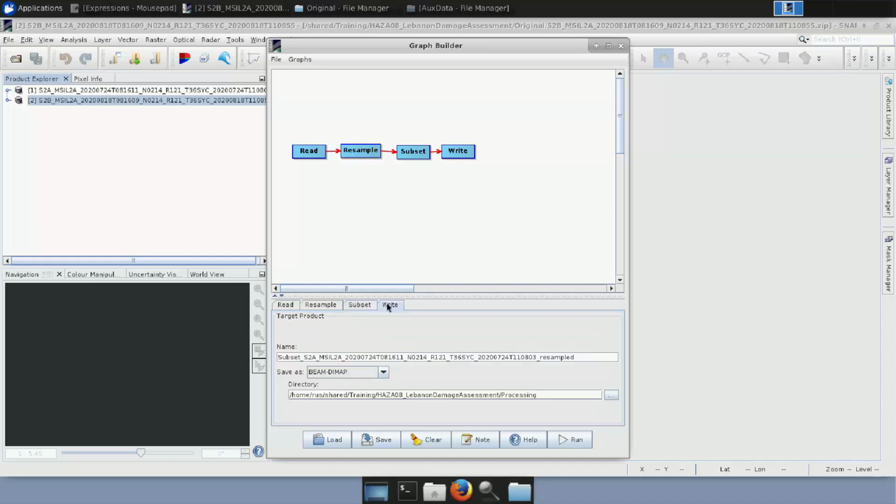Finally, at the right, let's shorten the name a bit. Let's keep only the date that we want, the type of the product, and let's put the subset again at the end. This is up to you. We select the processing folder where we want to save it, and we click Run.